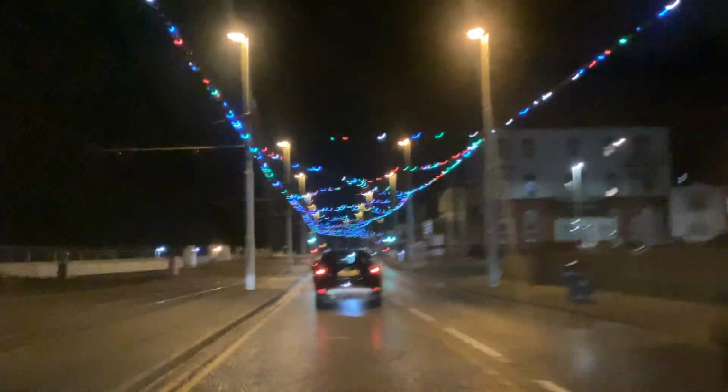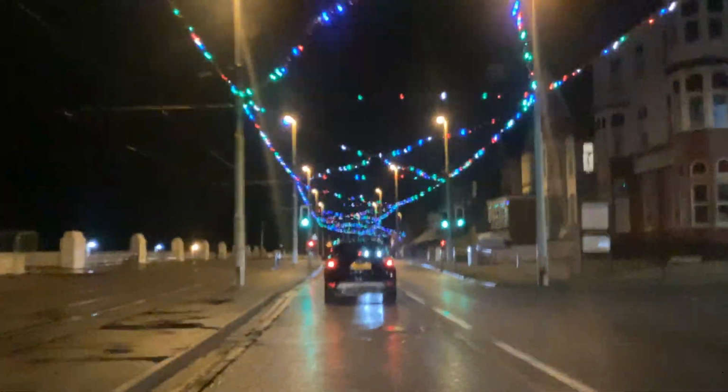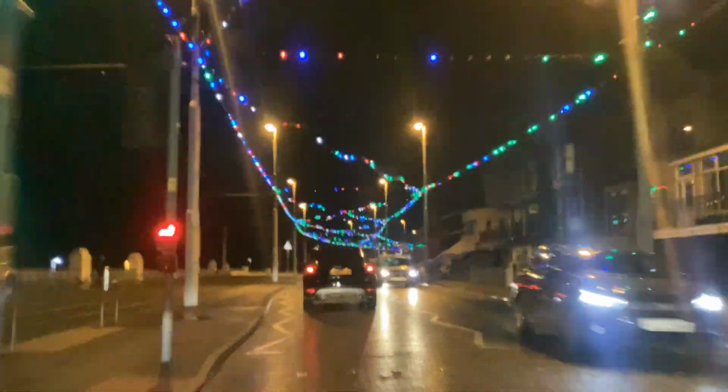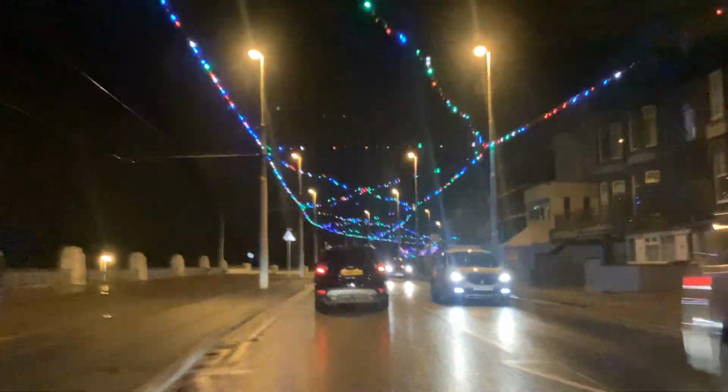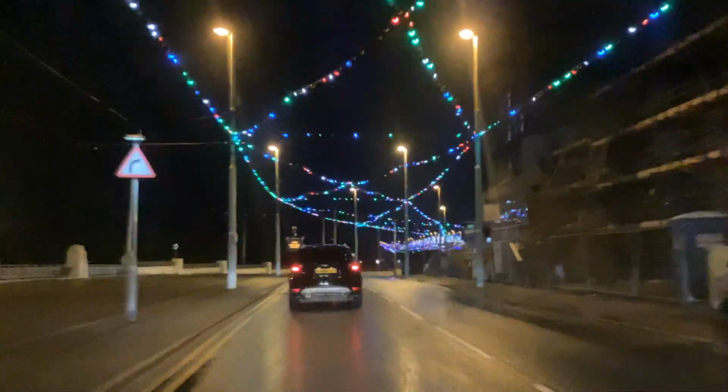I'm sure it was there. And it was certainly round this direction anyway. And this is the same direction where Alan Bradley got killed. It was either there or here. I can't remember. It's one of the two. I'm sure it's the President Hotel.